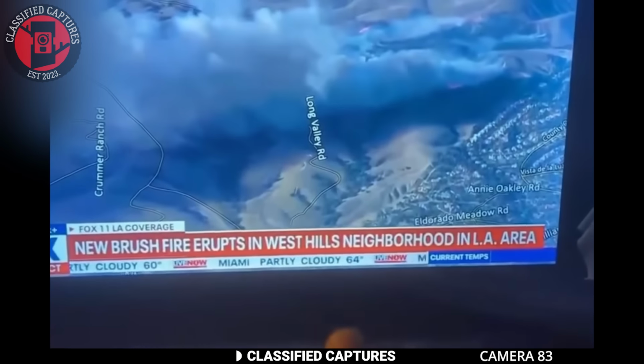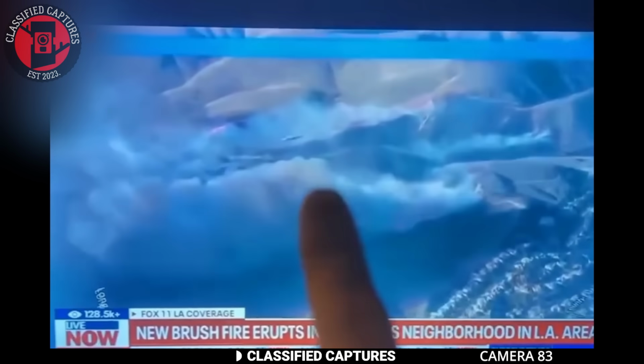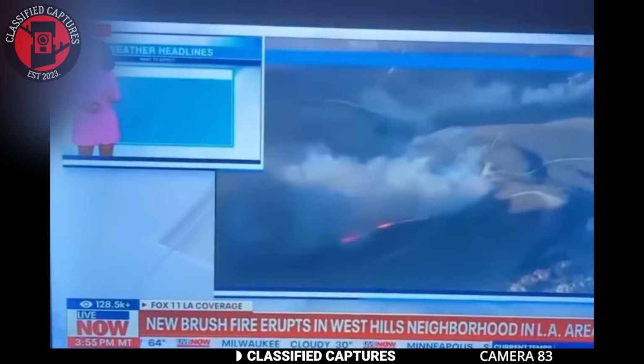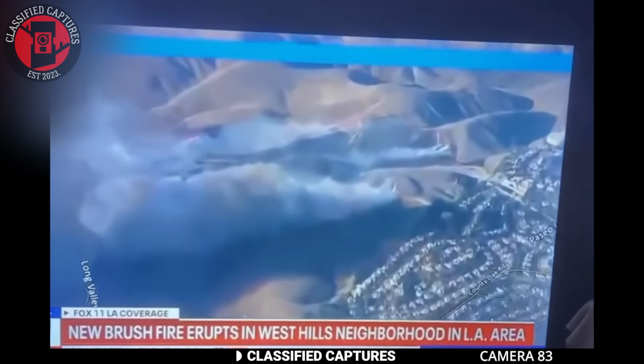In another live broadcast during a bird's eye view of the West Hills area, something zips across the screen. A UFO moving incredibly fast. Watch closely. It's there for just a split second, but it's unmistakable. With all these strange sightings and anomalies, it's clear there is something else going on out there.